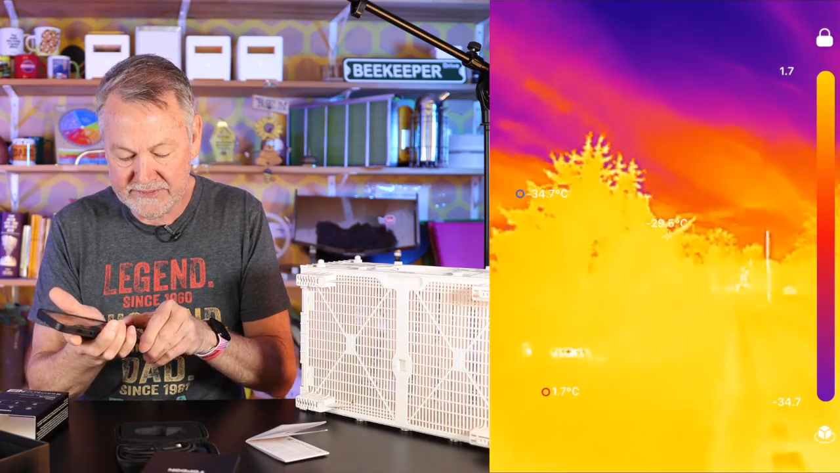But I do like that it just simply works. I guess that's the simplest way to say it. And I don't have to do a lot of registration to get it to work. It wasn't hard. This would be very simple for anybody to buy the camera, plug it in, quickly download the app, plug it in, boom. It's just ready to go, work for you.